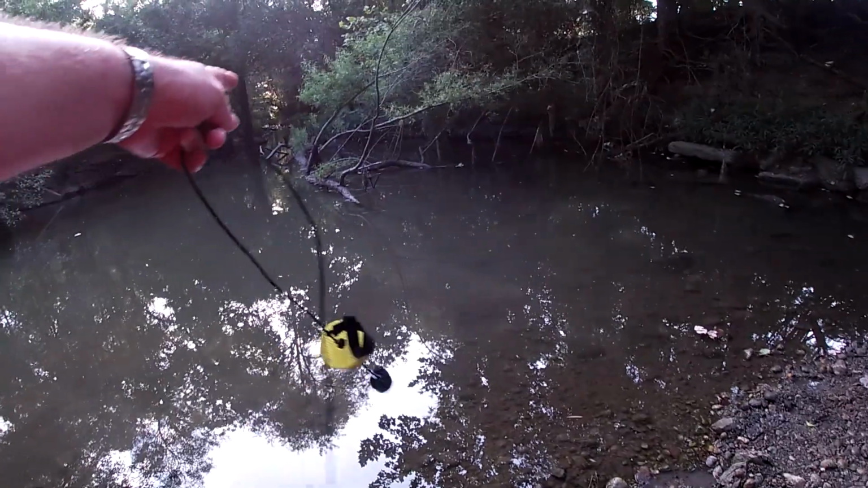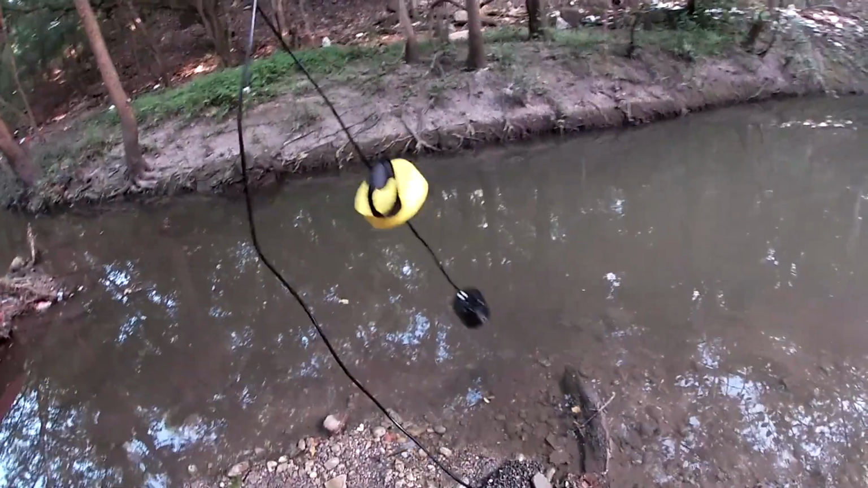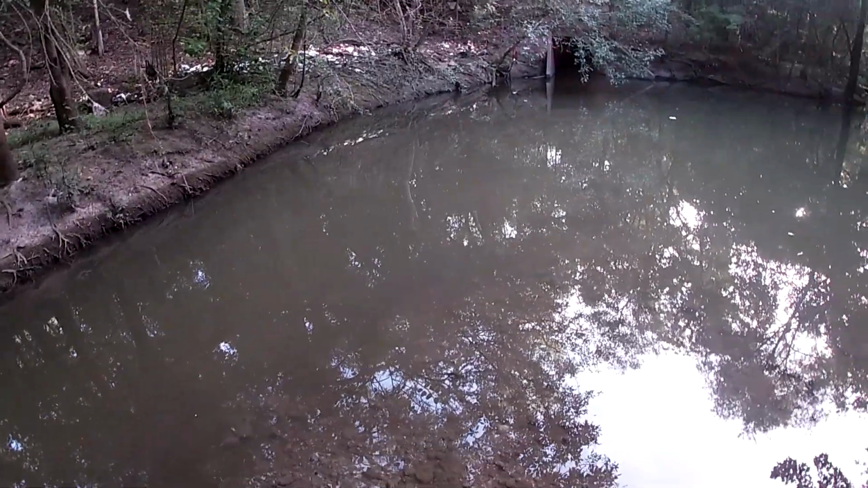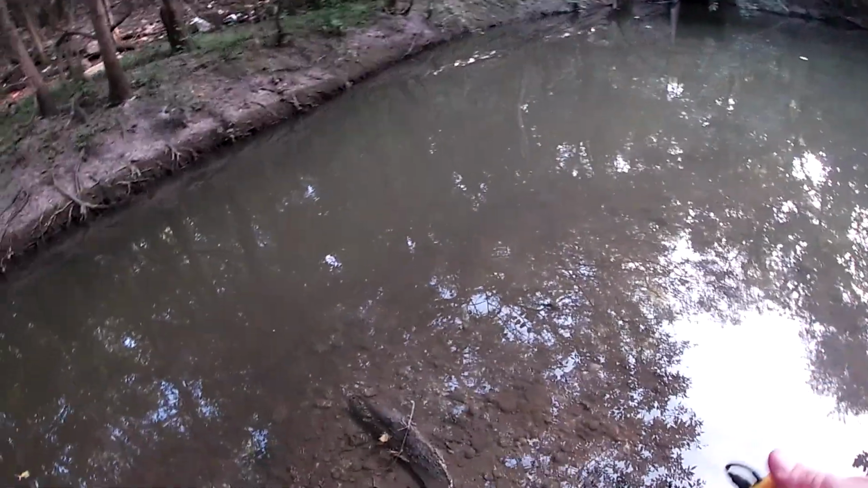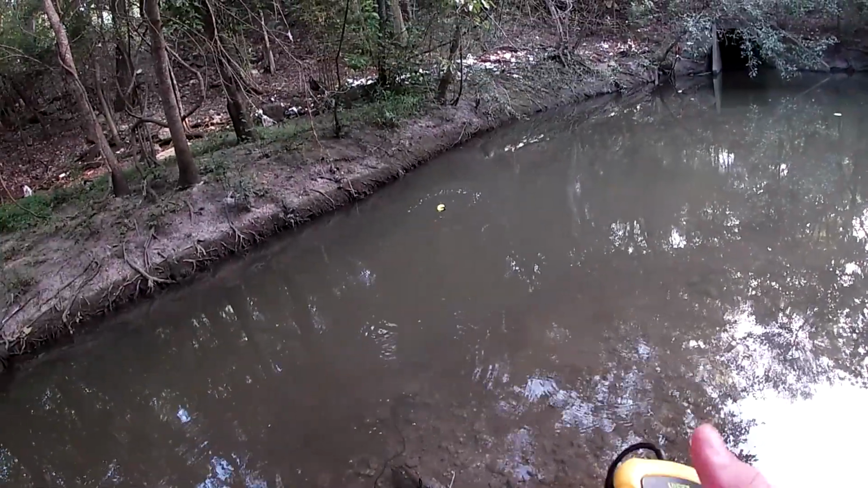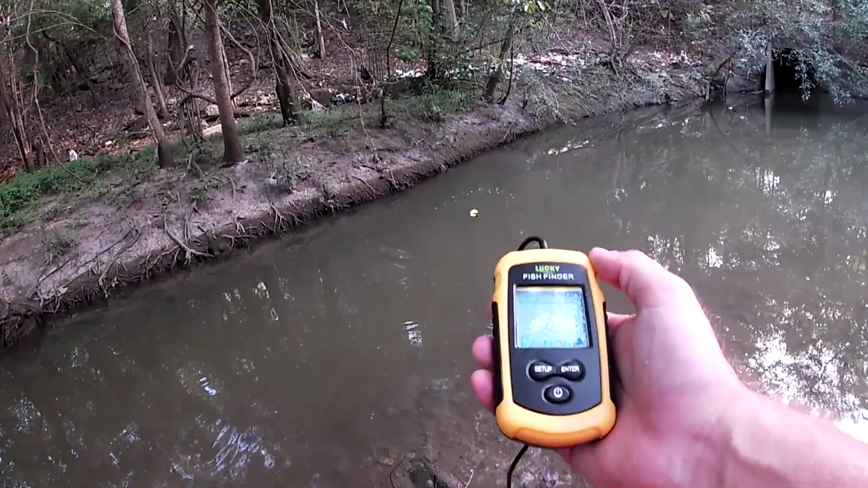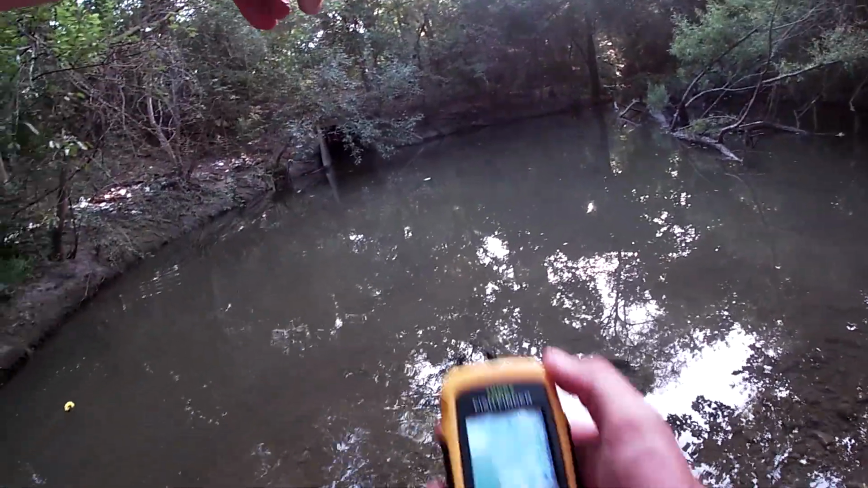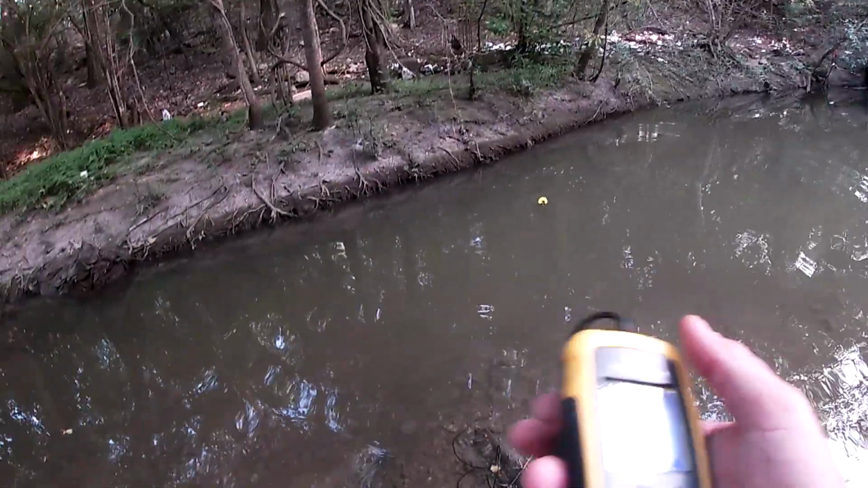Tried out over there by the tree. It was 0.6 meters, 60 centimeters, I think. And now I'm going to try over here along the bank. Well, maybe right in the middle there. It's about the same. Seems like this whole thing might be about the same, but I know it gets deeper over there into that corner on that side.